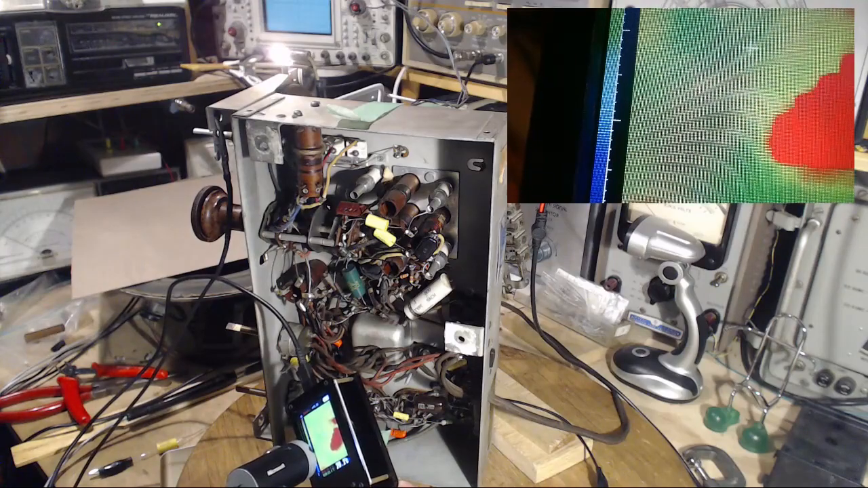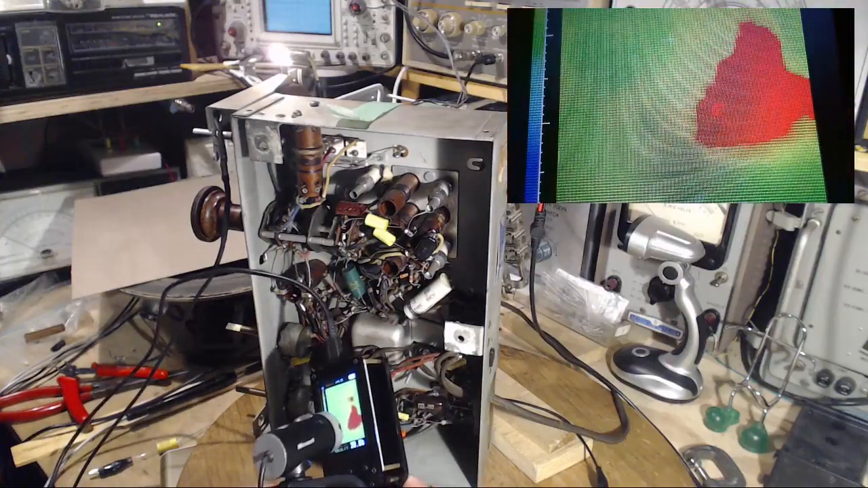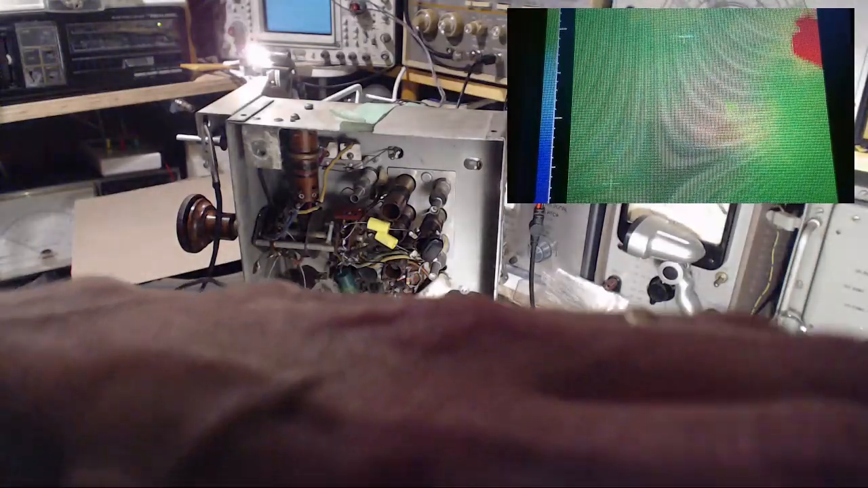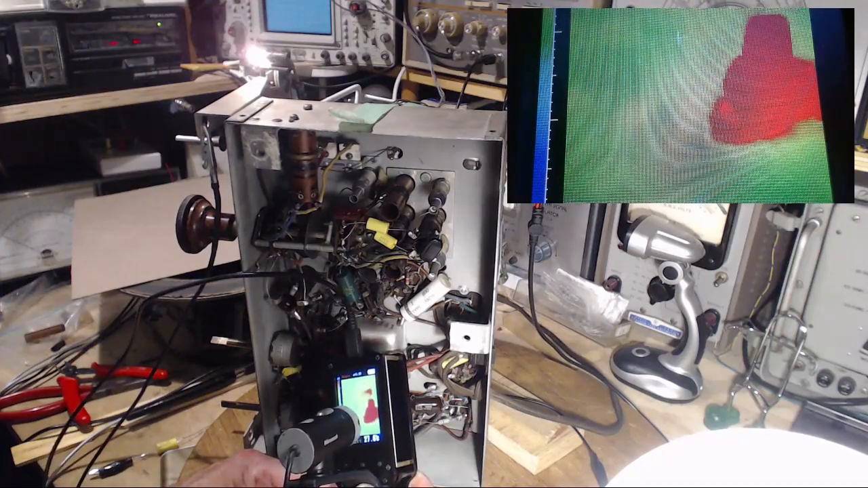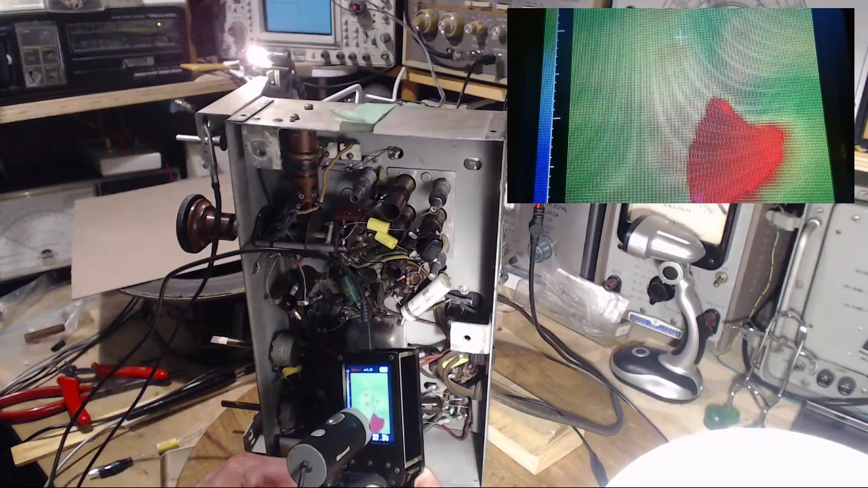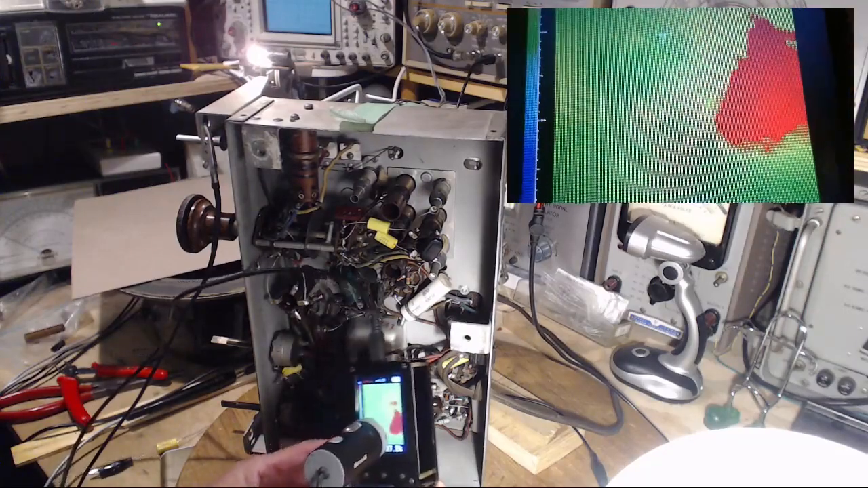And two other items. What would they be? Tricky to see this stuff, eh? Another resistor, one of the ones I put in. Yeah, it's tricky to look at this and know what you're actually seeing.